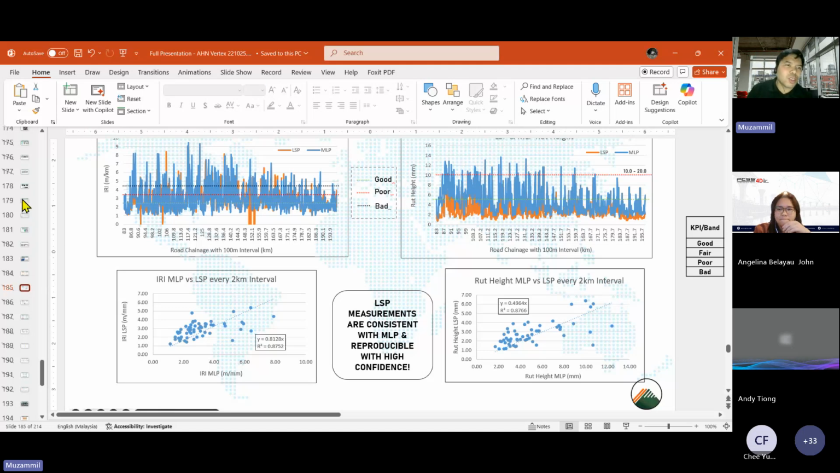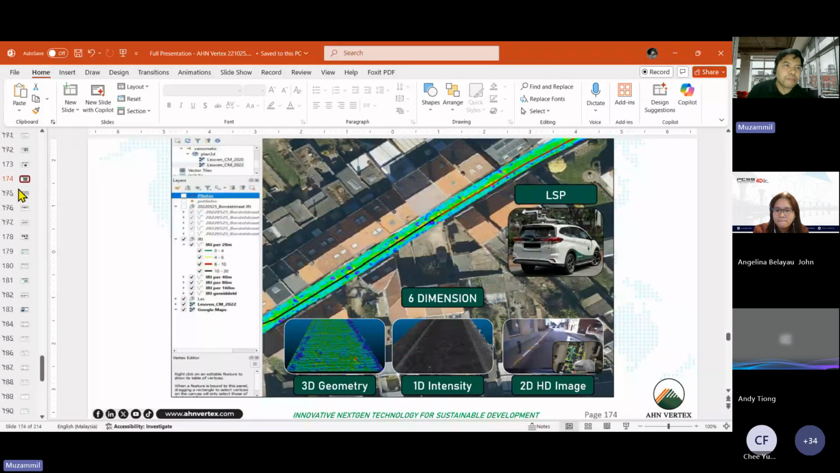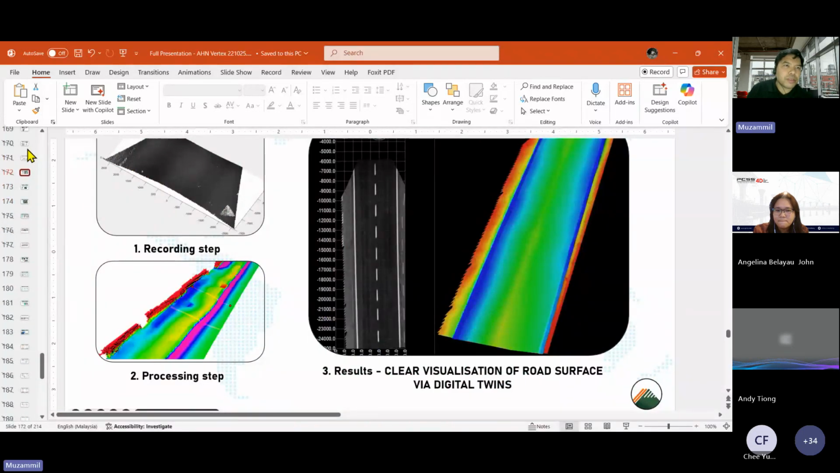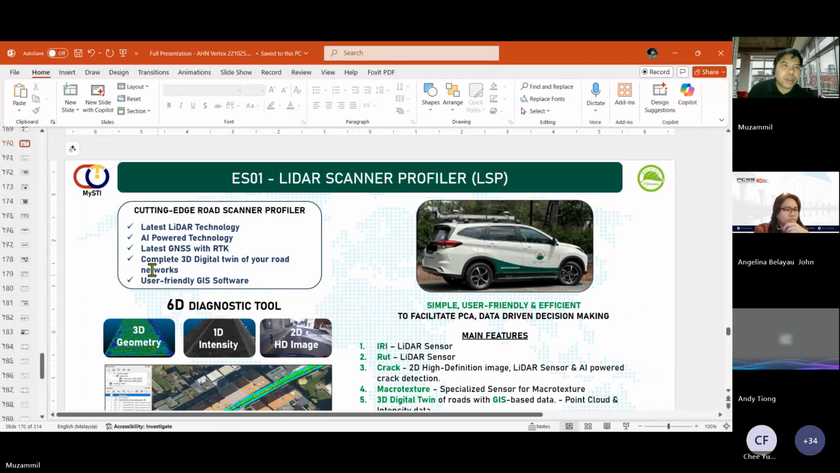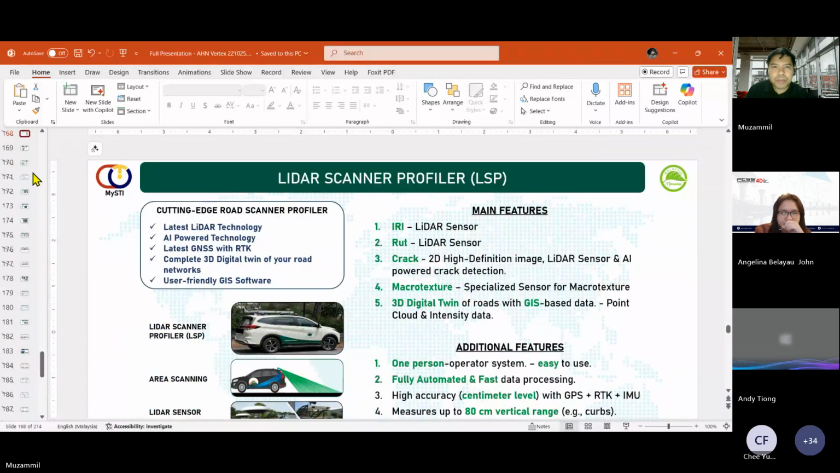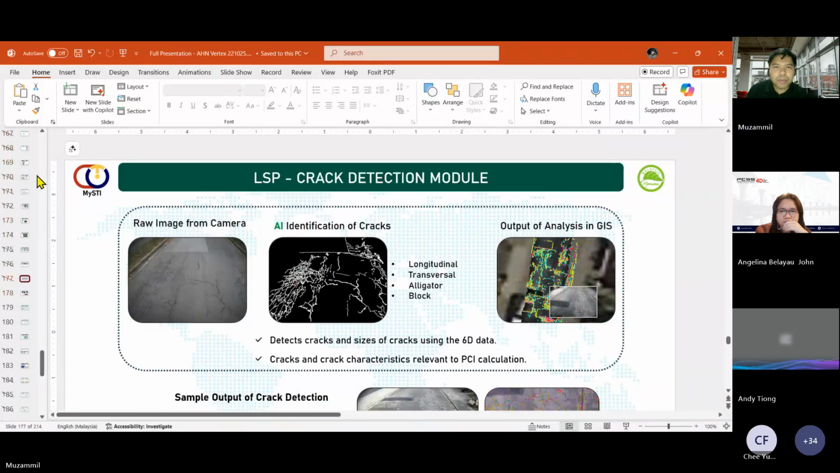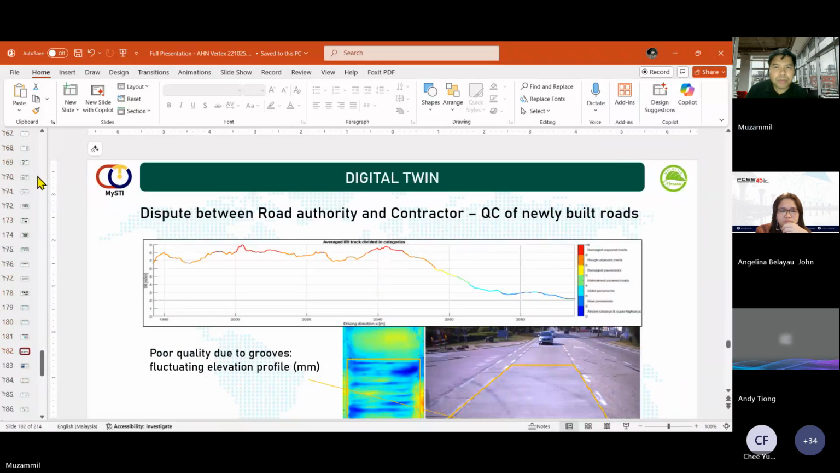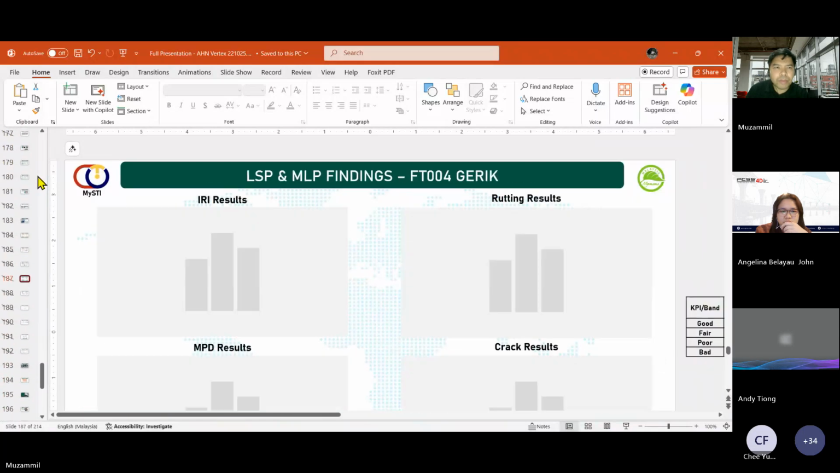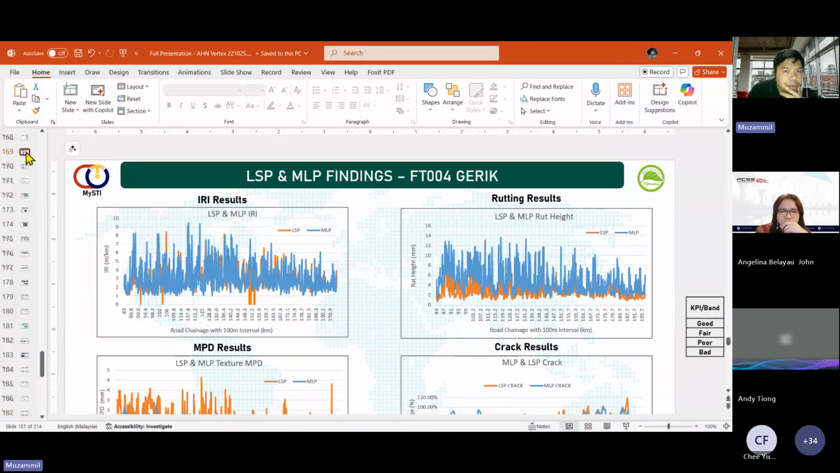Let me show you the picture of the system very quickly. It's a simple setup.